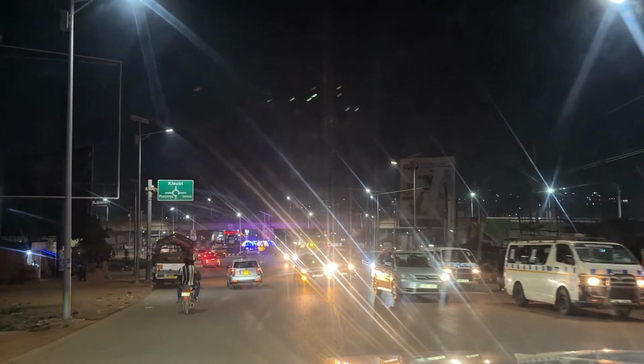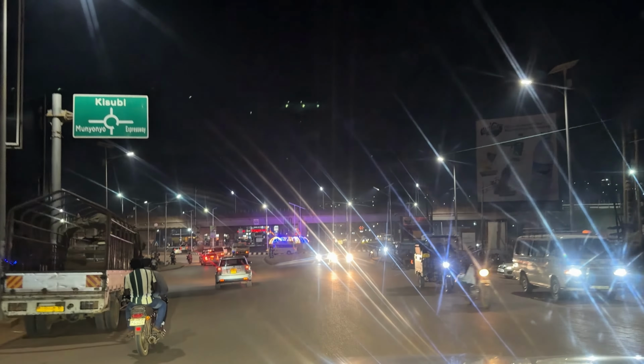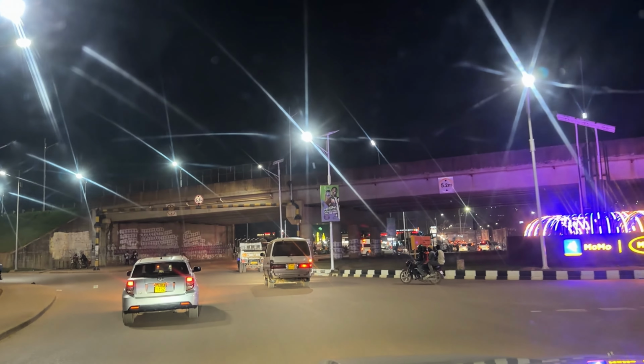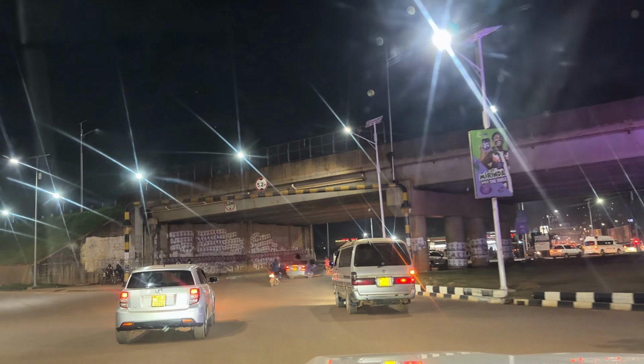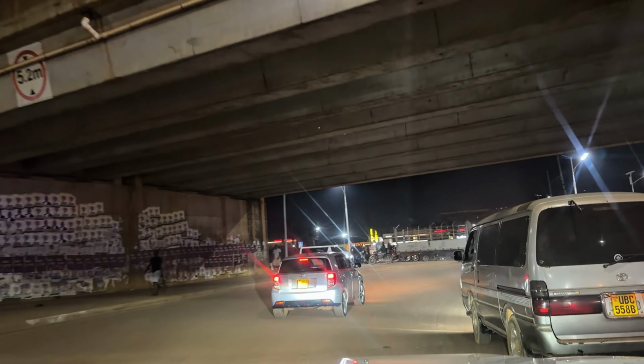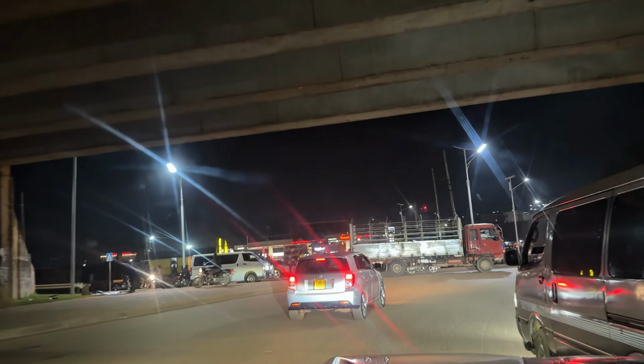Today we are taking a night drive starting here at Kajjansi Roundabout, and we are driving all the way up to Akright Estate. Driving this route at night is a completely different experience compared to daytime, but one thing that I noticed is that Kajjansi always has traffic.